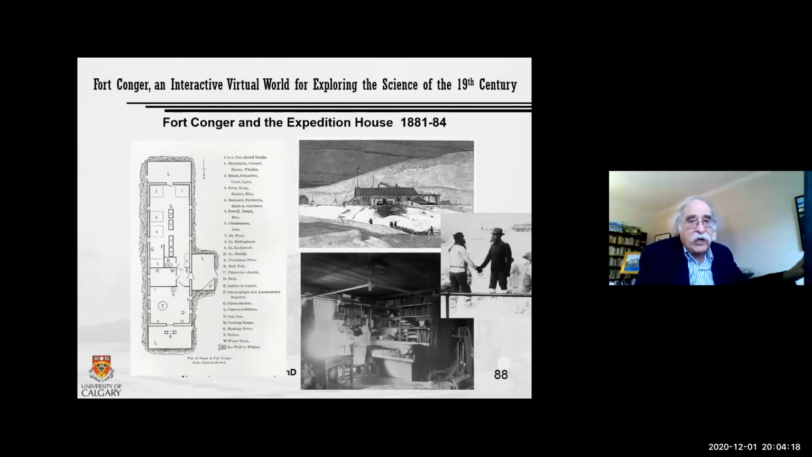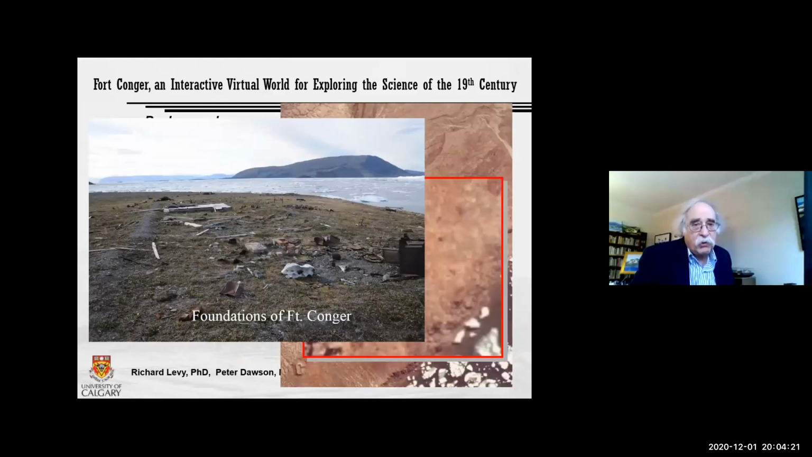This data provided us the basic site plan for the buildings.